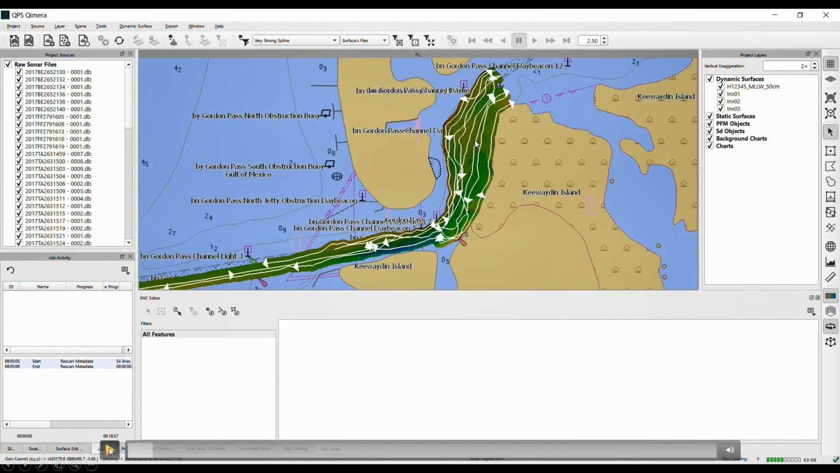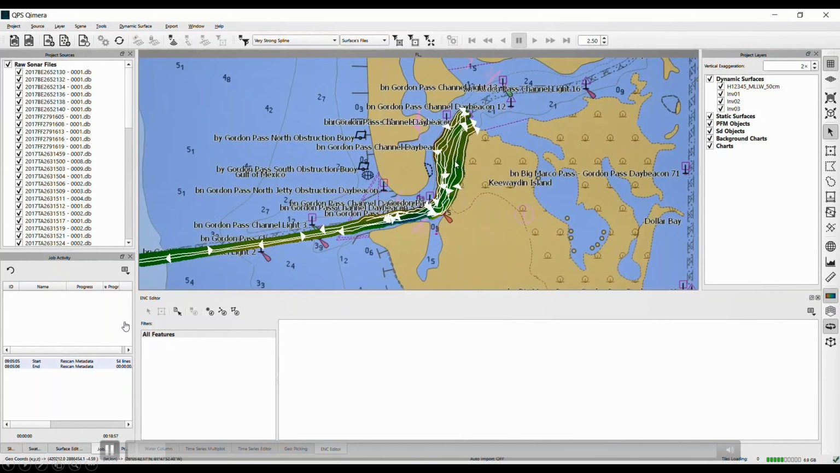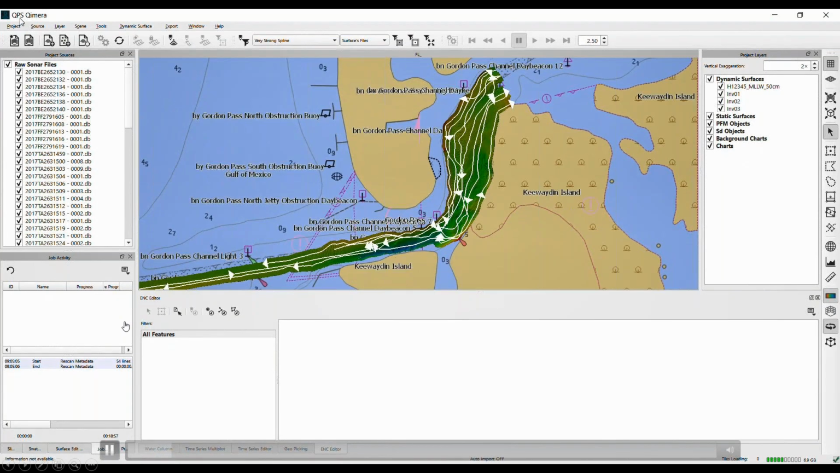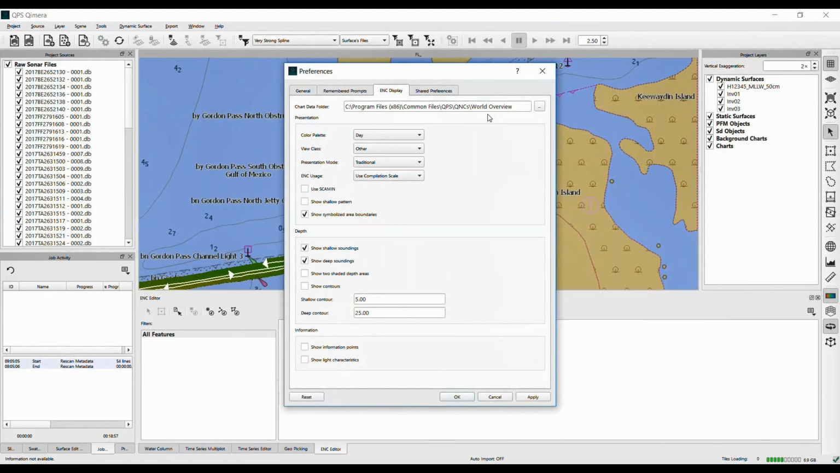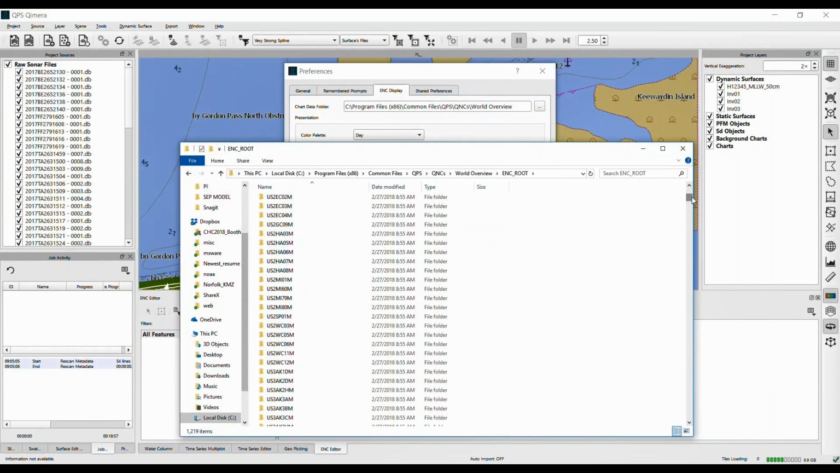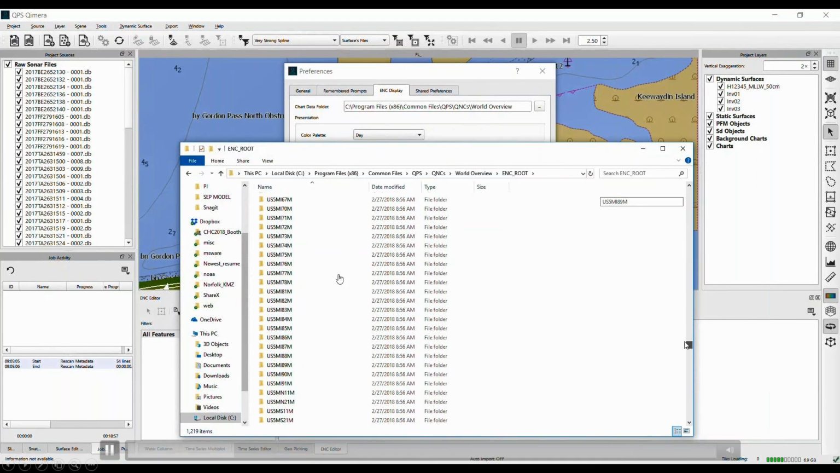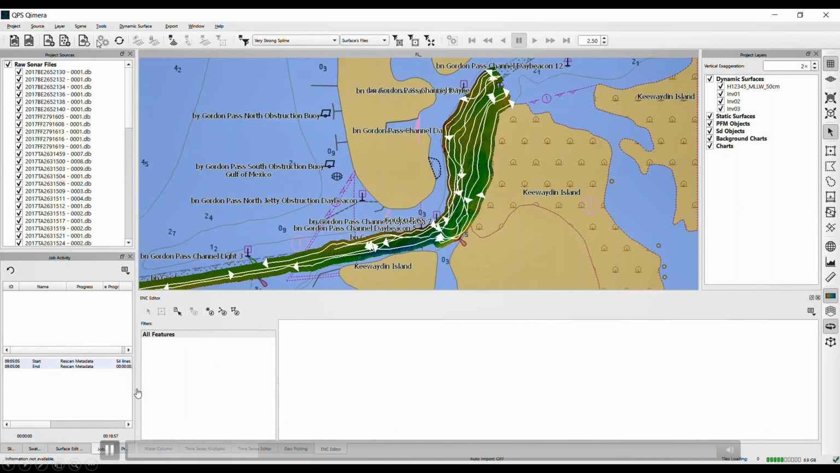I just opened a project, and I want to point out how the ENC is already in the background. I don't need to open it. In our project preferences, there's this link to this system folder where I've downloaded all of the NOAA ENCs. There it is, in the ENC root directory, and all of the ENCs are there. So wherever I'm working, the correct ENC is automatically displayed. It's a little thing, but it's actually a really nice thing, because we've all spent a lot of time trying to figure out which ENC we need and going and getting it.